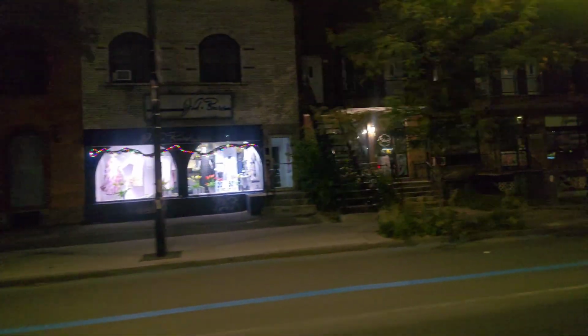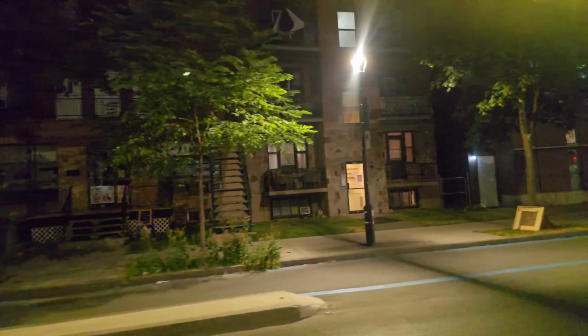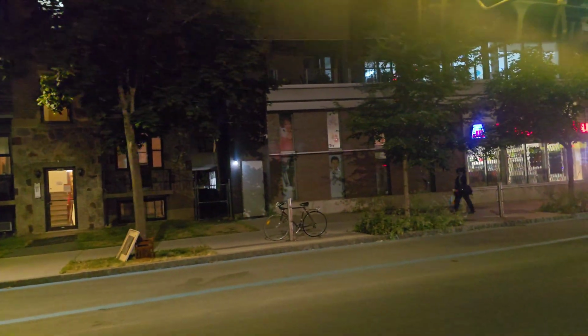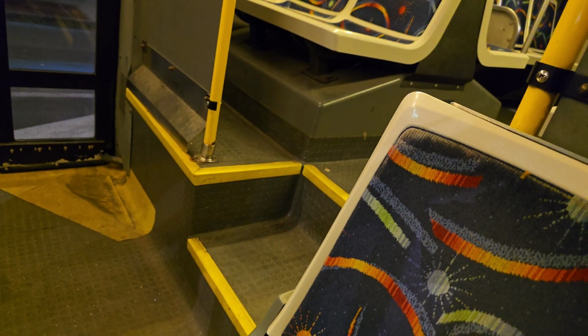I remember my very first ride on a Nova Bus LFS. It was so exciting. It was a whole new feel, whole new sound. And back then, the early Nova Bus LFS generations were very similar to this here, but a little bit more dangerous.